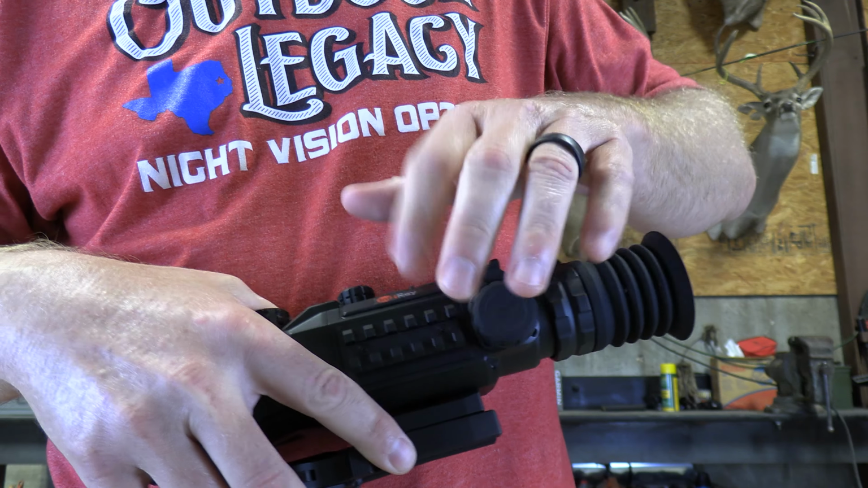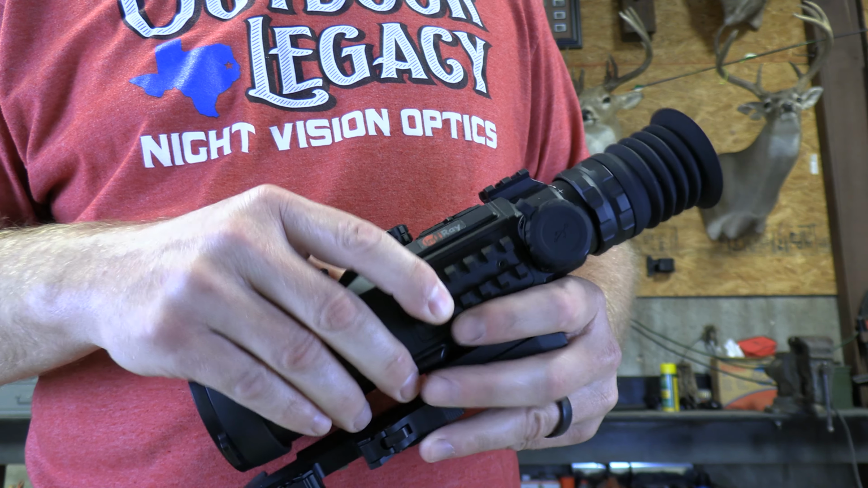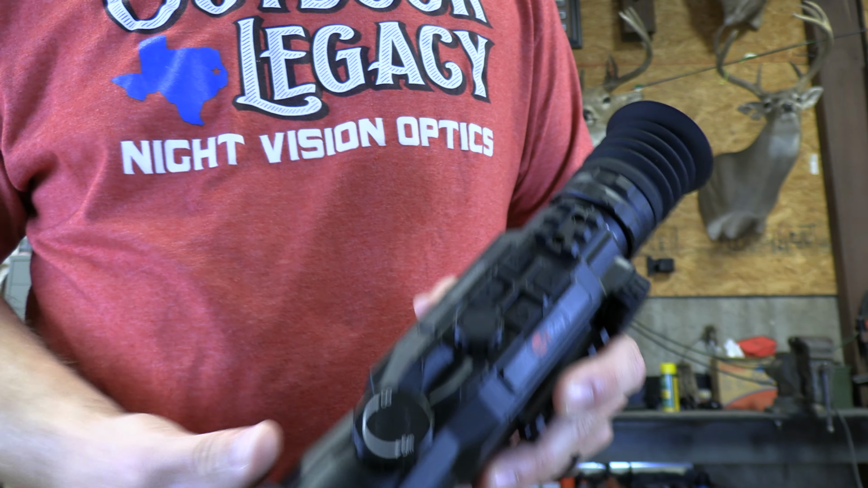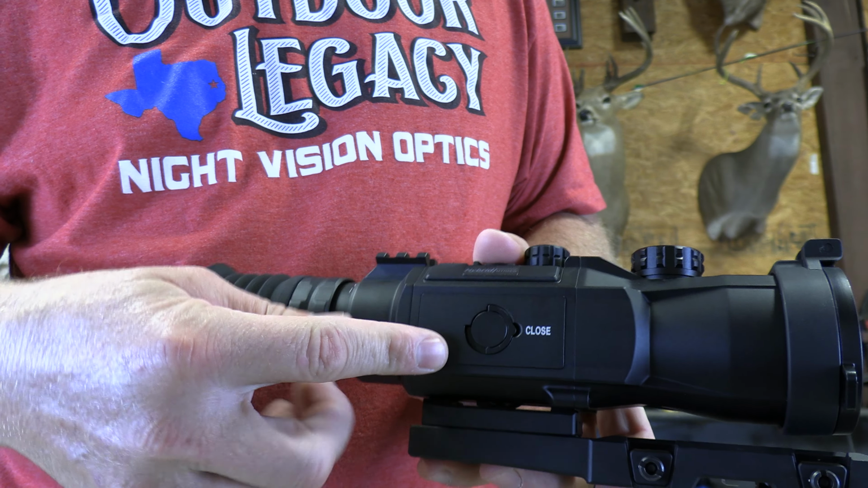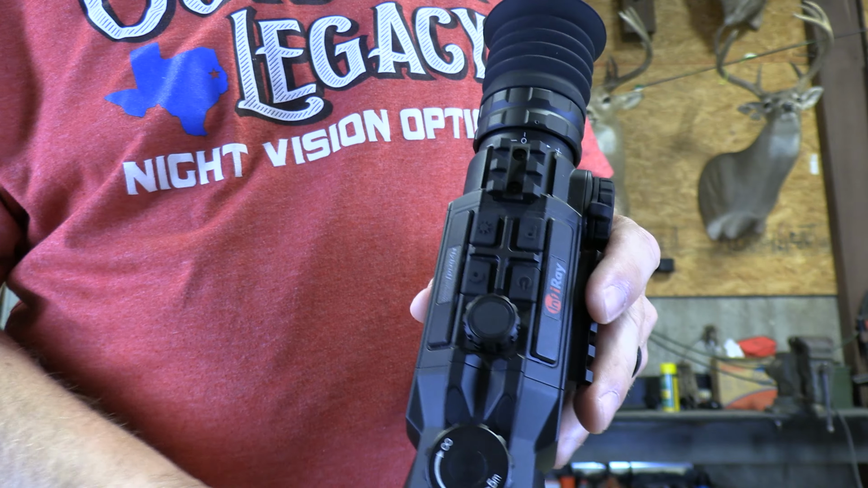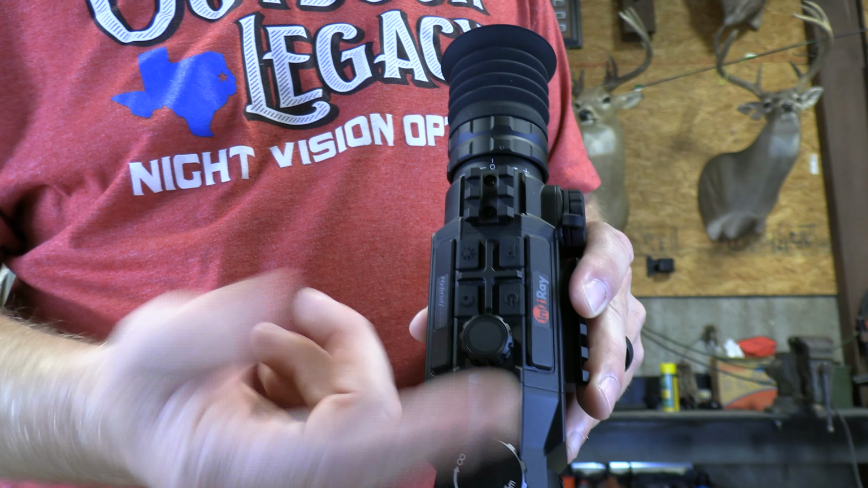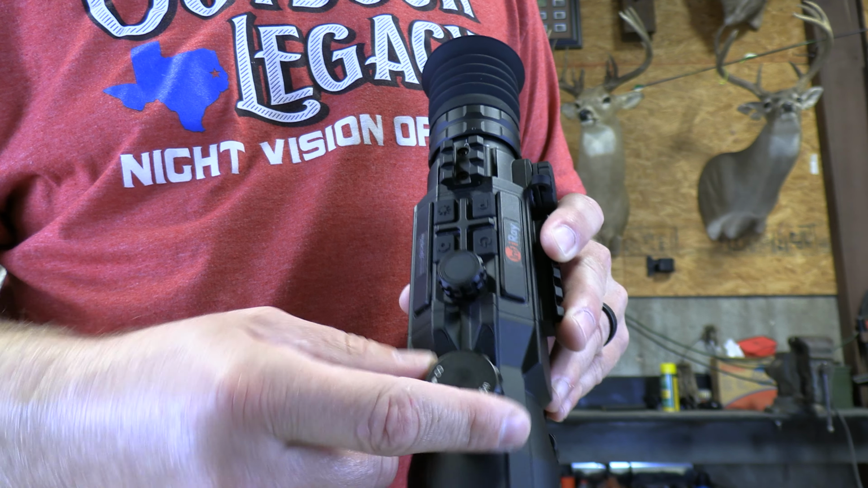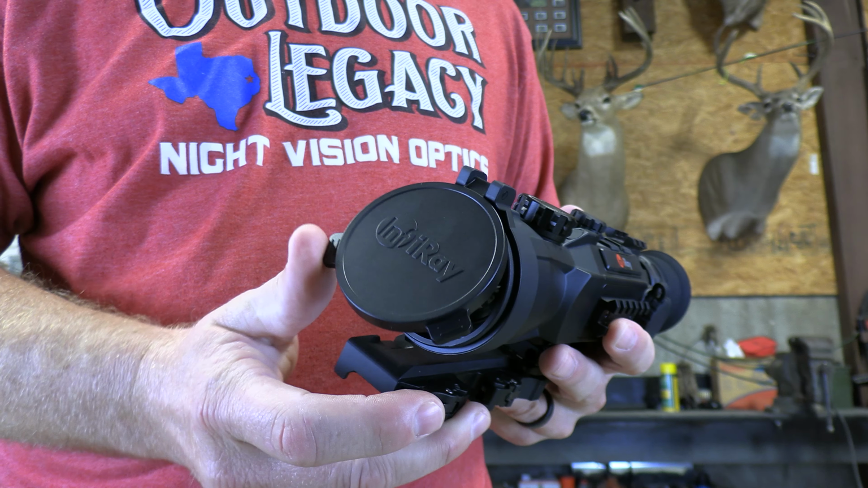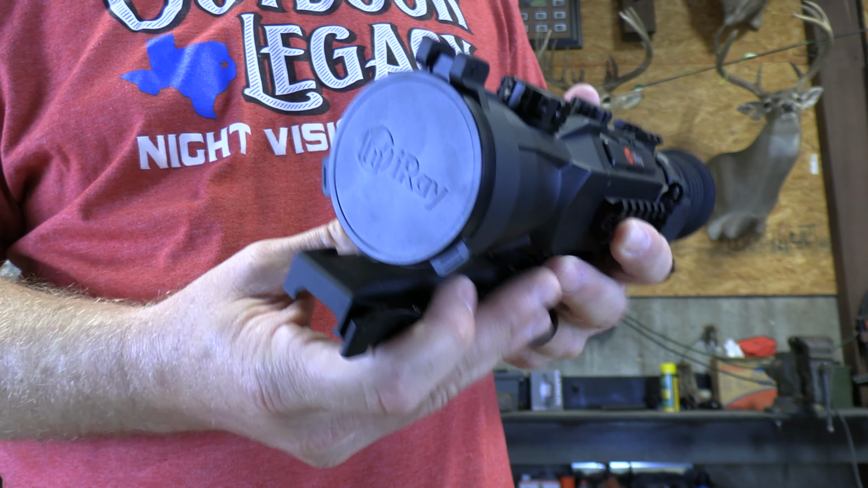You have a Picatinny rail on the side that will allow you to put a laser rangefinder to this scope and calibrate it with the scope. Have a spare pick rail on top. Again, battery enclosure here with your IBP1 battery. Button layout on top. You have a 4-button layout. Rotary dial, menu encoder. Then this is your objective lens focus. Focus the image. And then your dust cover. It's pretty secure. Snaps closed so you know it's shut.